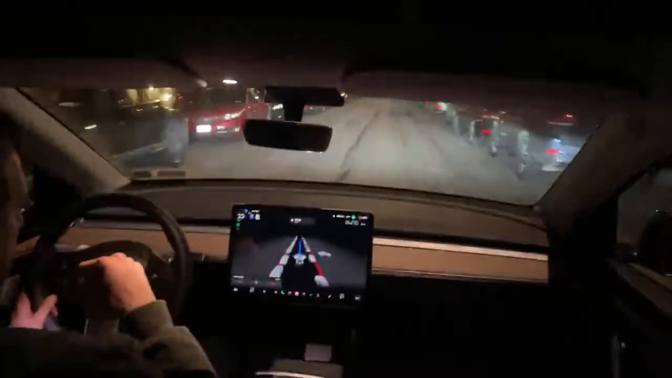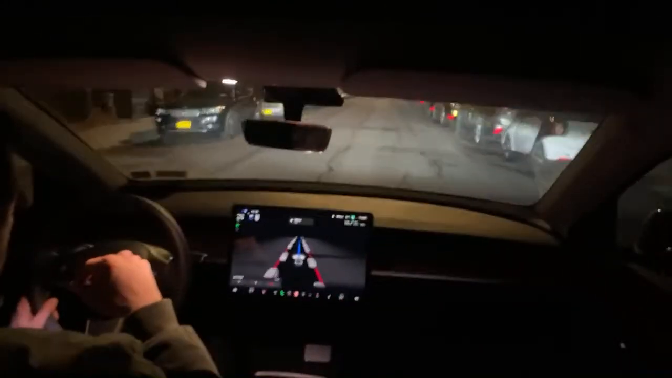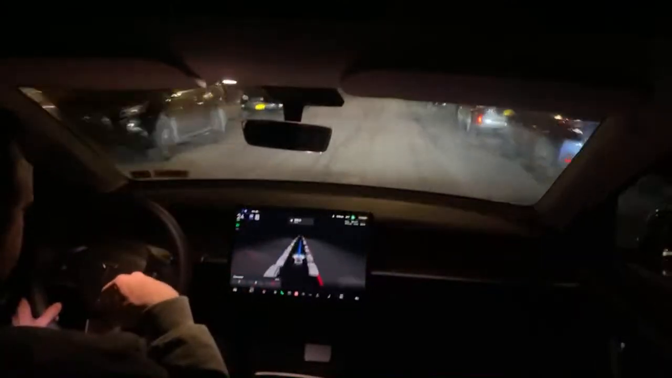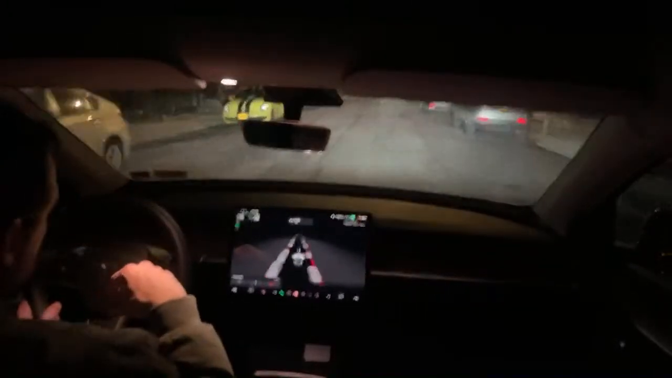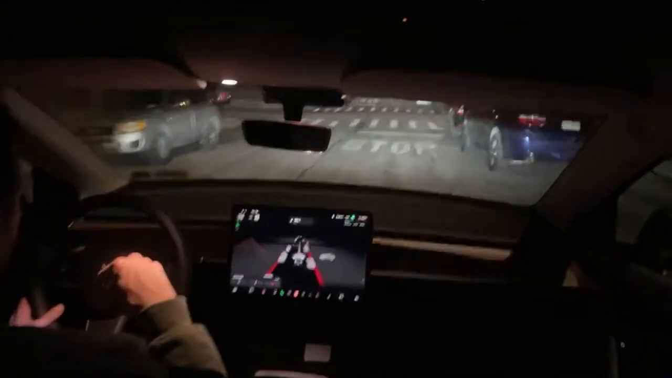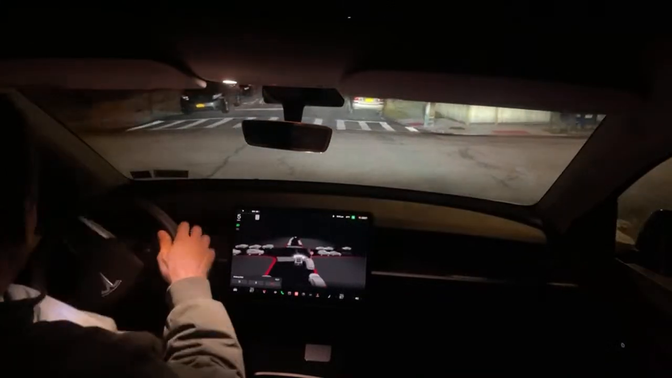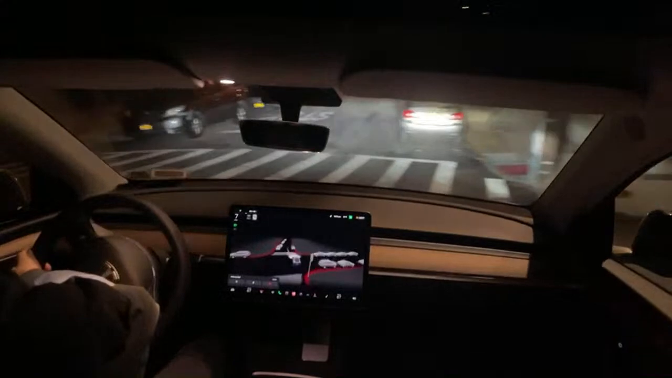All right. We're on the block. As always, I'm going to break the full self-driving by touching the brake lightly. We're out of full self-driving. I'm going to continue driving forward, and I'm going to pull over to turn off the camera.